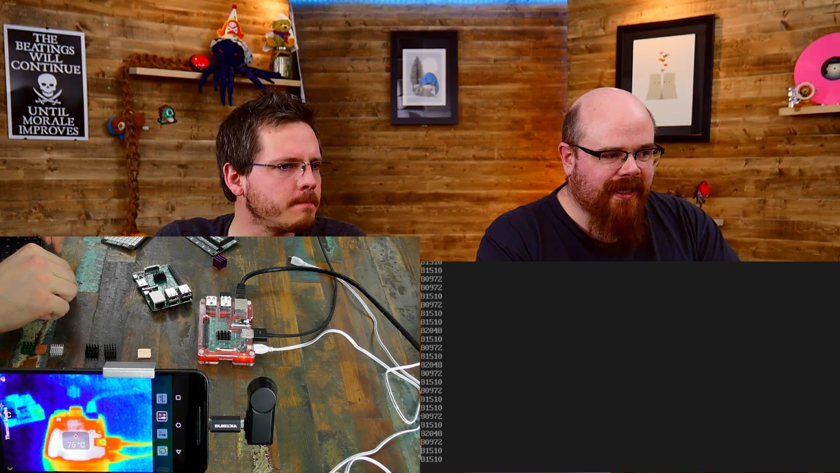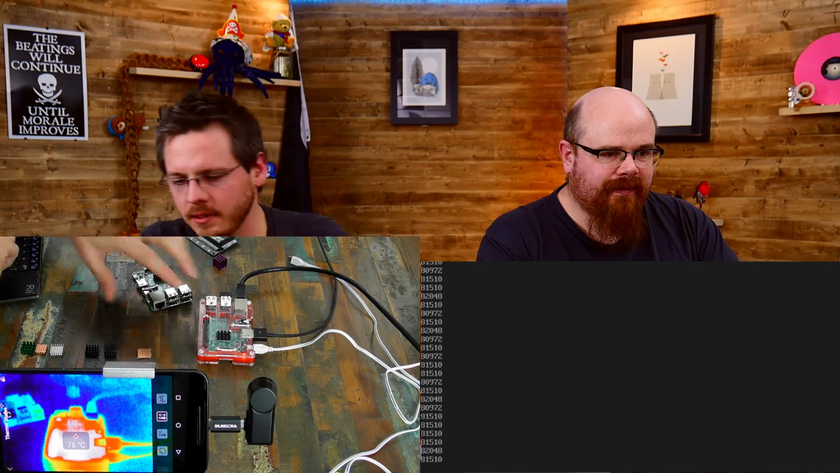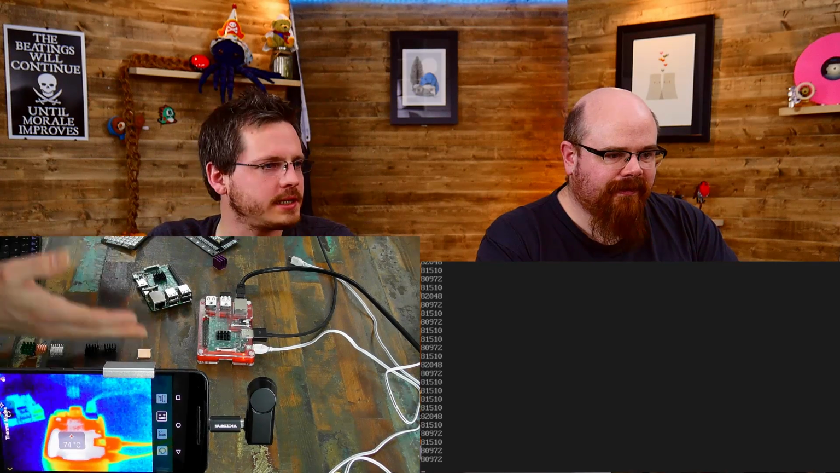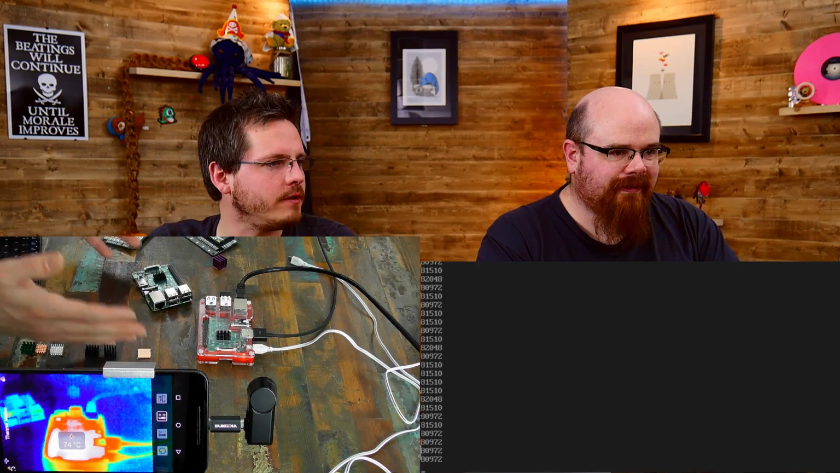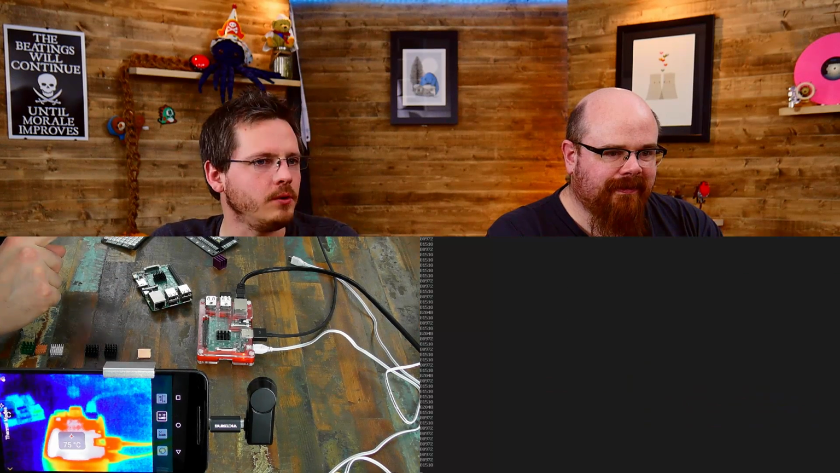So we're almost up to 80 degrees there. Yeah, still running, still churning away. Is it on 76? It does definitely feel toasty now. But this is a ridiculous experiment. There are very, very few activities that a Pi would be a sensible choice for that would have this kind of load on it. It's not what the Pi's for, really, is it?